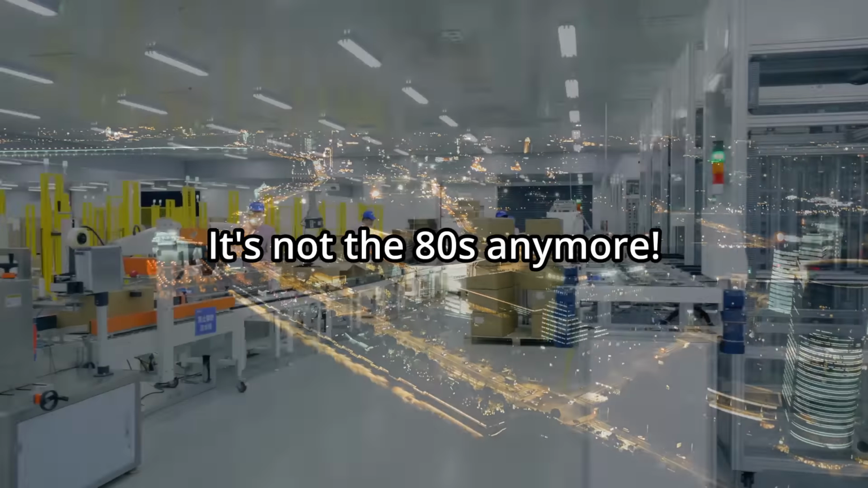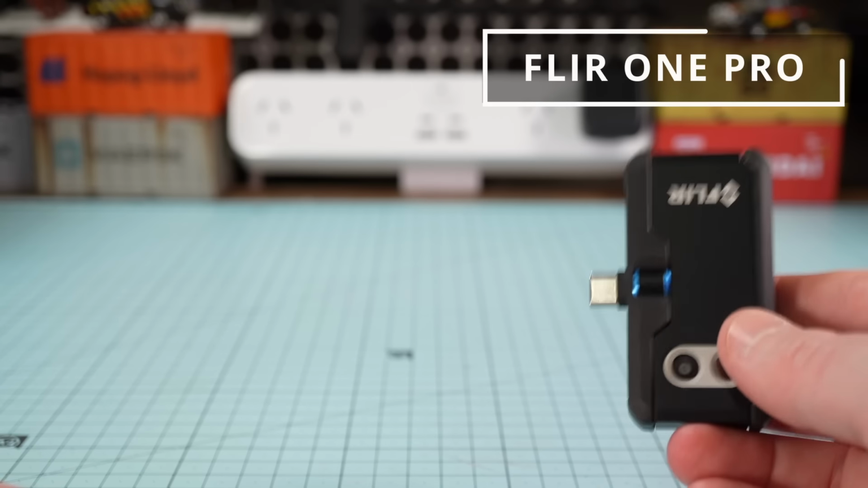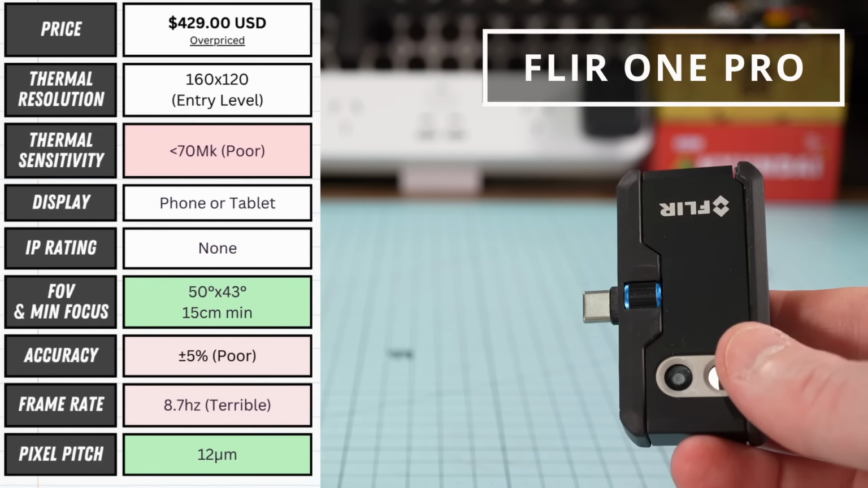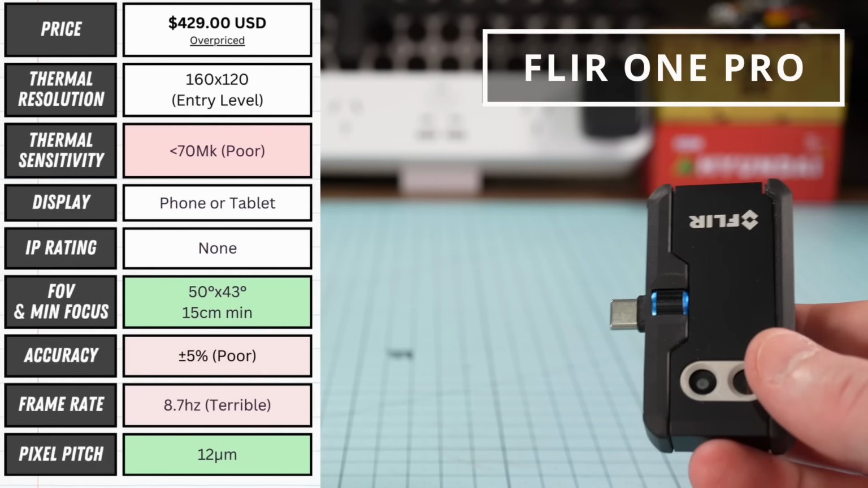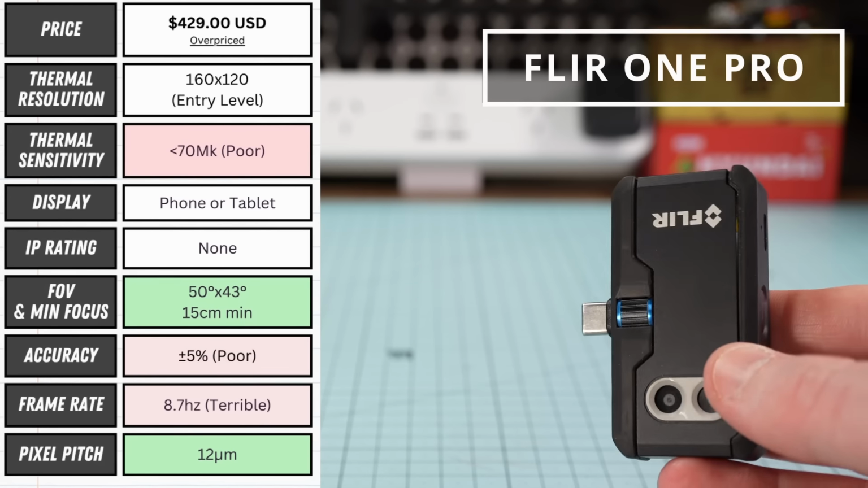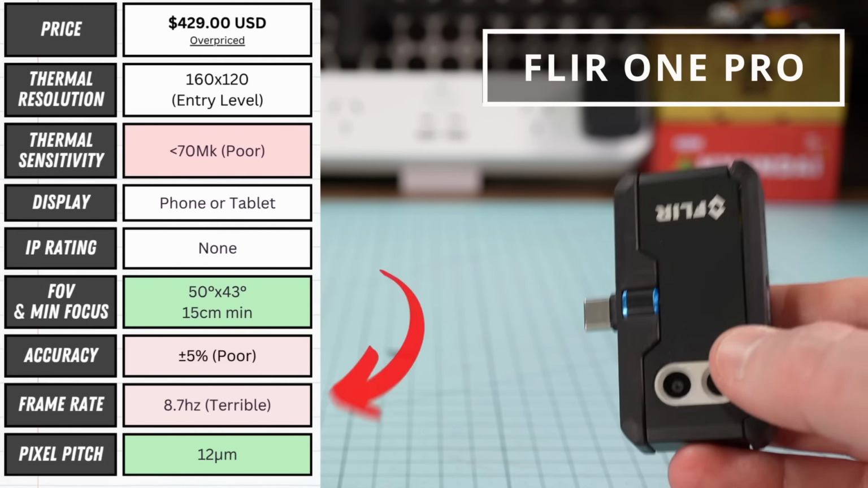Well, that's just far too much learning for this month, so let's take a closer look at each model, then we can do tests and comparisons. Starting with the FLIR One Pro, it's got a 160 by 120 pixel sensor, which would be okay for an entry-level model, but yeah, $400 US. The 8.7 Hz frame rate is just terrible.